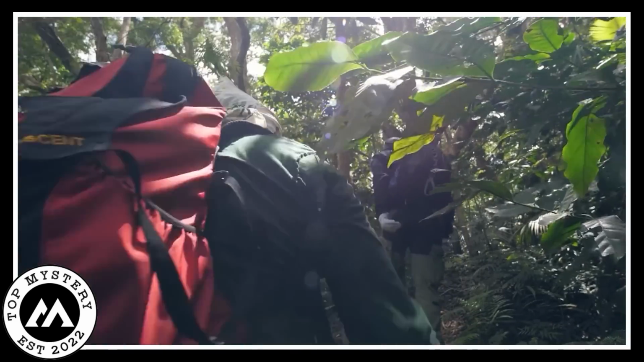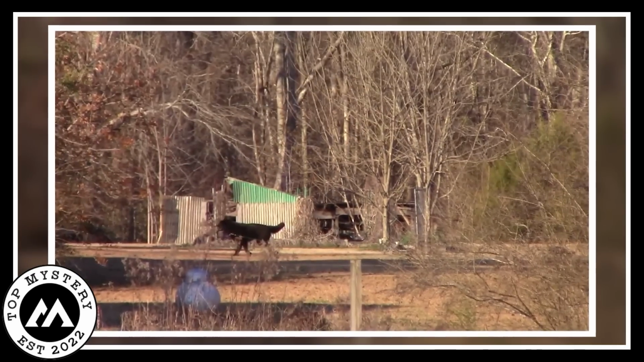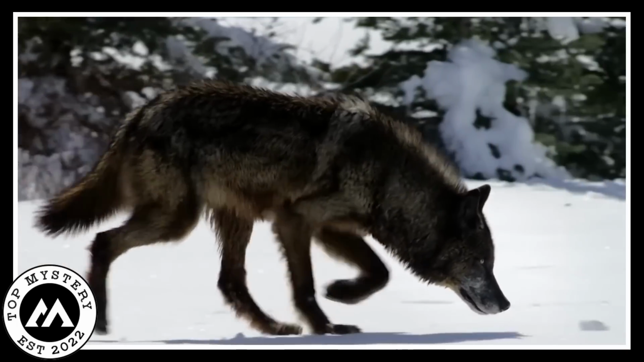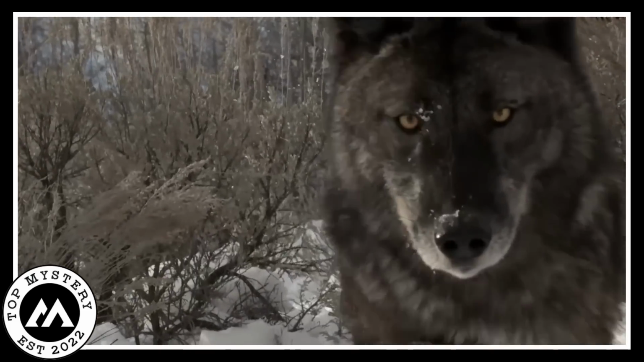Deep within the woods, a camera captured an intriguing sight, a black wolf. This wolf stood out from the rest, its dark and mysterious coat hinting at secrets held within. It roamed alone, its solitary presence palpable. Its rapid movement suggested a quest, but the purpose remained veiled.